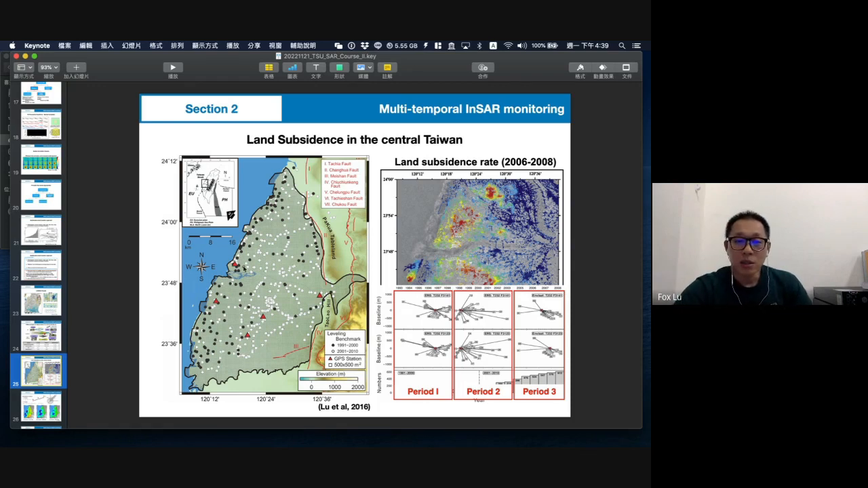So here is Taiwan, and the area is central Taiwan. It has had very serious land subsidence since 1916, so almost half a century.